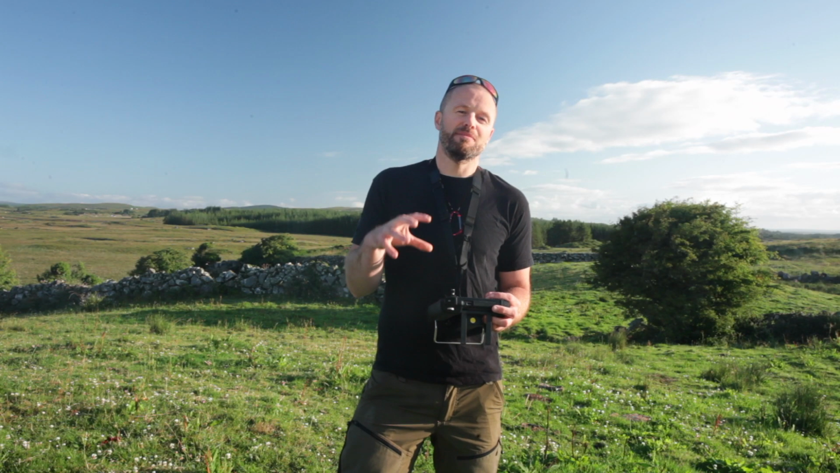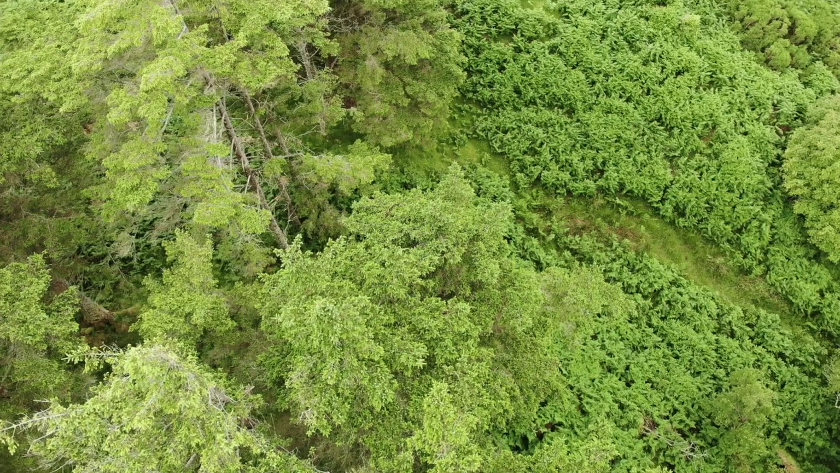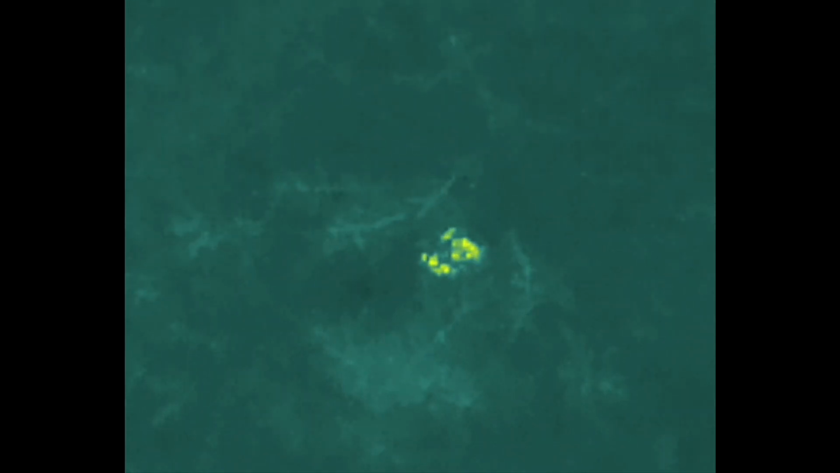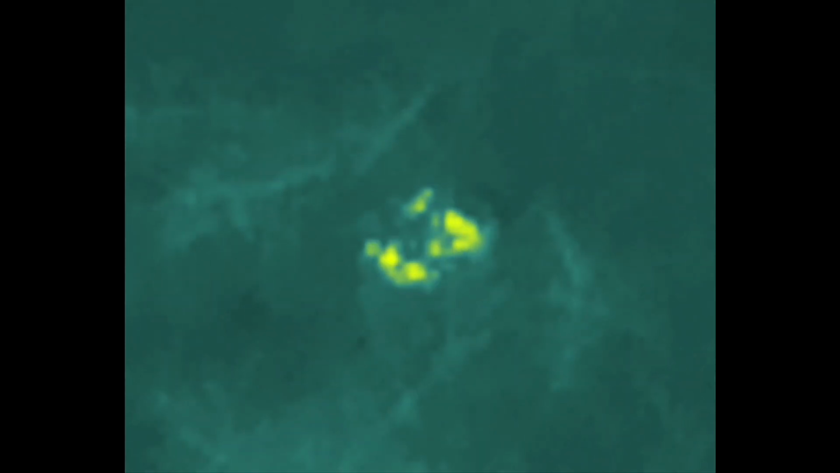So the drone with thermal sensor has worked really well to help detect merlin. And we've located nests in some challenging situations where the nests are concealed from above, but you can see that it is possible to detect the heat signal from the nest. And sometimes that can be quite subtle, and it depends on the temperature and the surroundings. But in other cases, it's much more obvious.